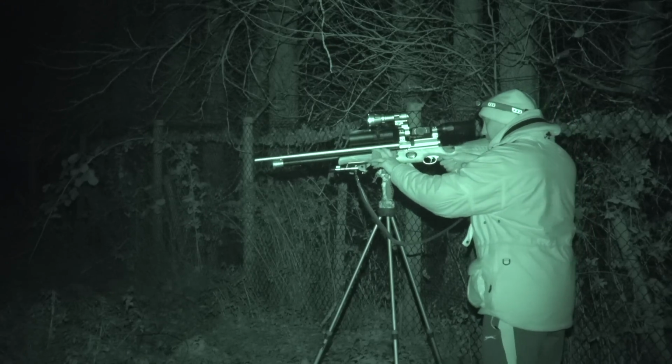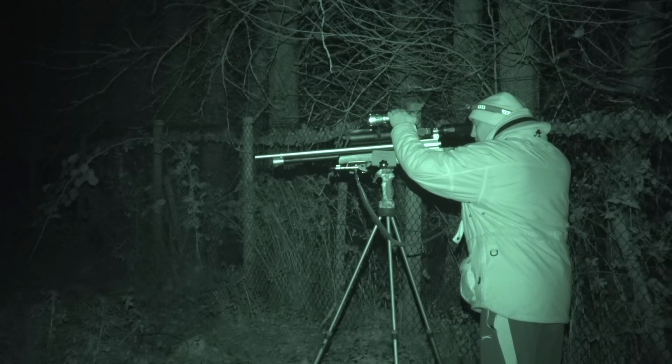Expensive, but well worth it. And my gun there resting on my Primos trigger sticks, with the night vision clamp, making things again nice and easy because it holds my gun in position while I can scan around with both hands using the thermal.